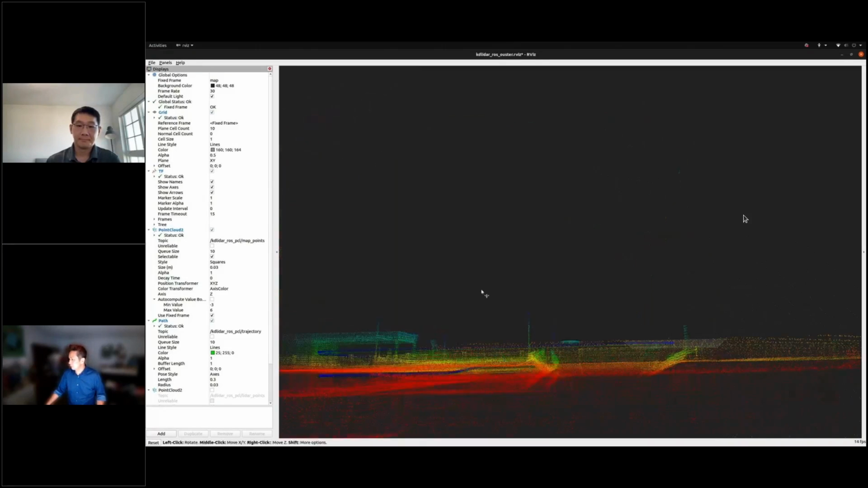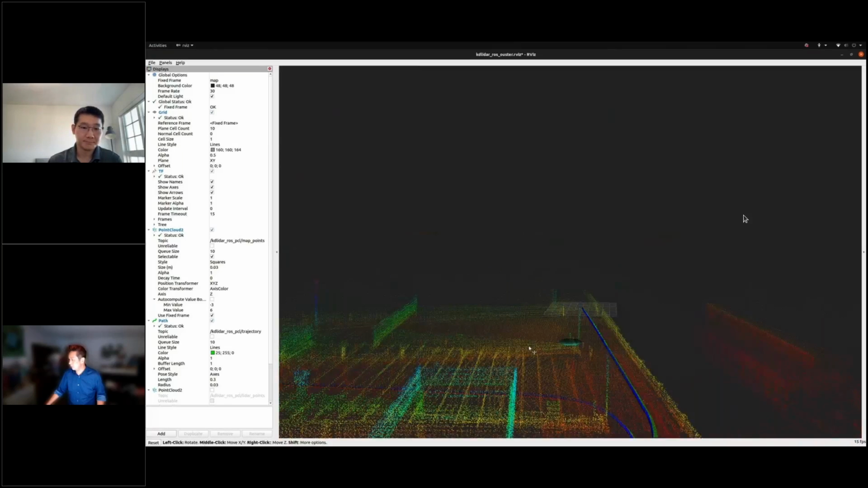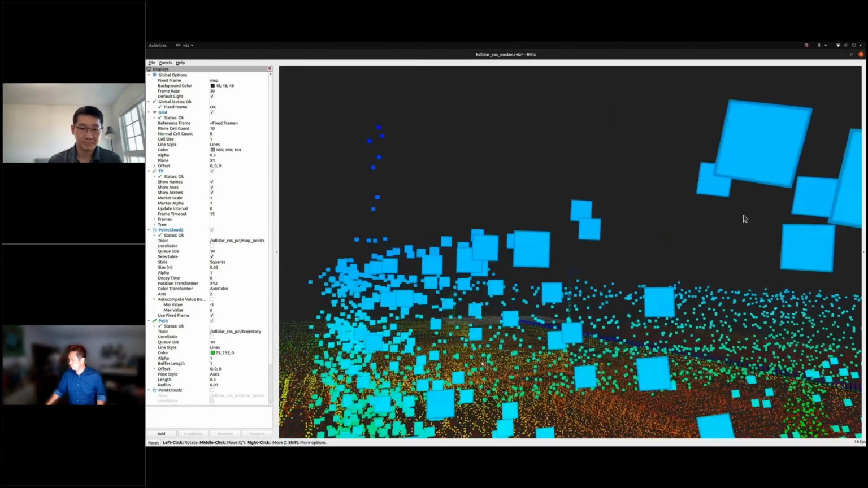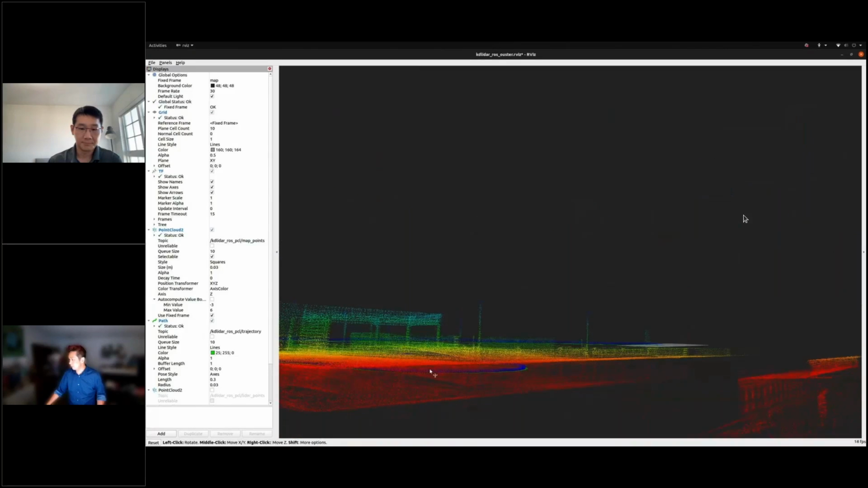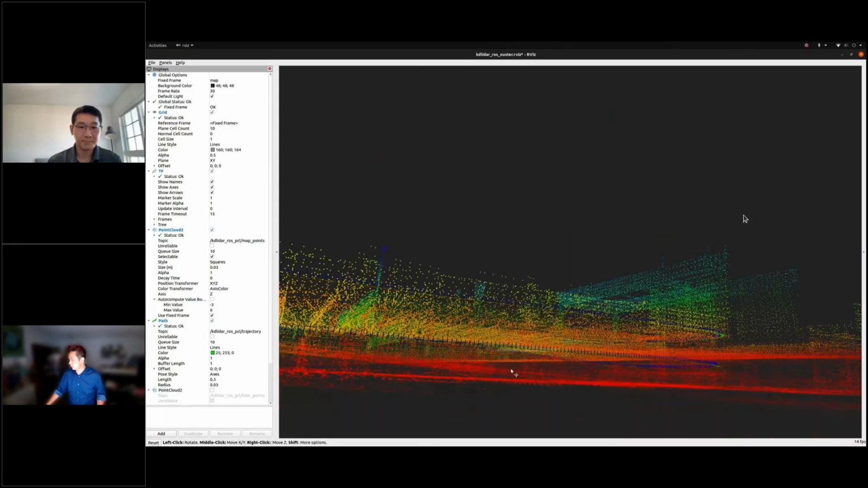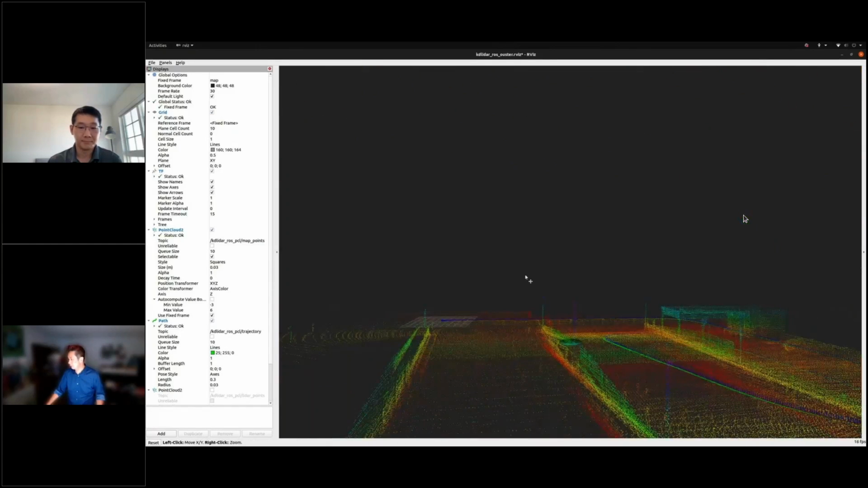So as you can see, we started on the upper level here. We traversed all the way down a ramp, and you can see us capture the lower level ramp and then come back up the ramp.